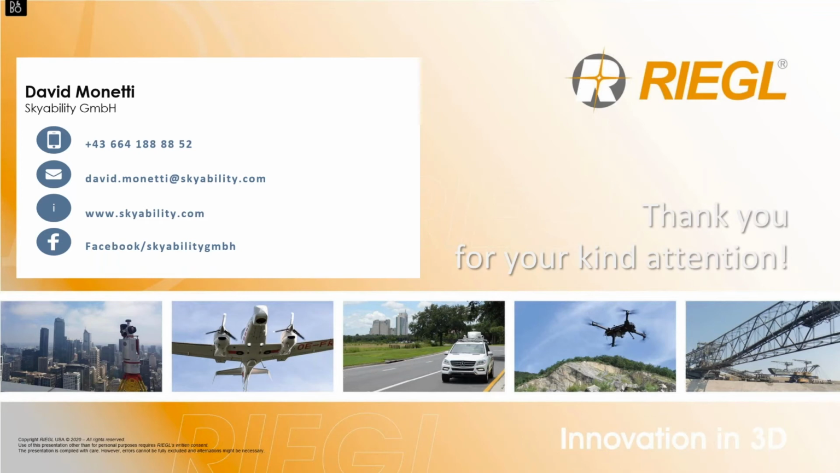Just as an additional remark from my side, as RIEGL also operates platforms on its own, of course, we have the same limitations as Skyability. There are new drone rules that are going to apply by the beginning of next year on a European level, which categorize the different platforms in different categories.